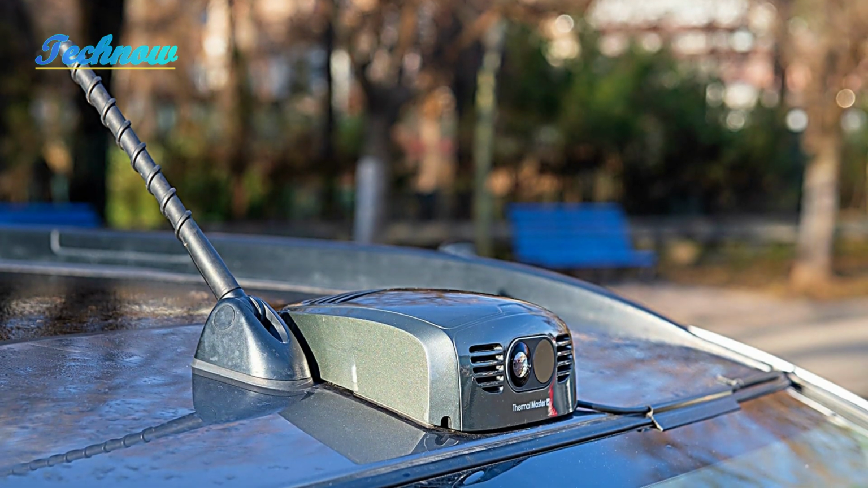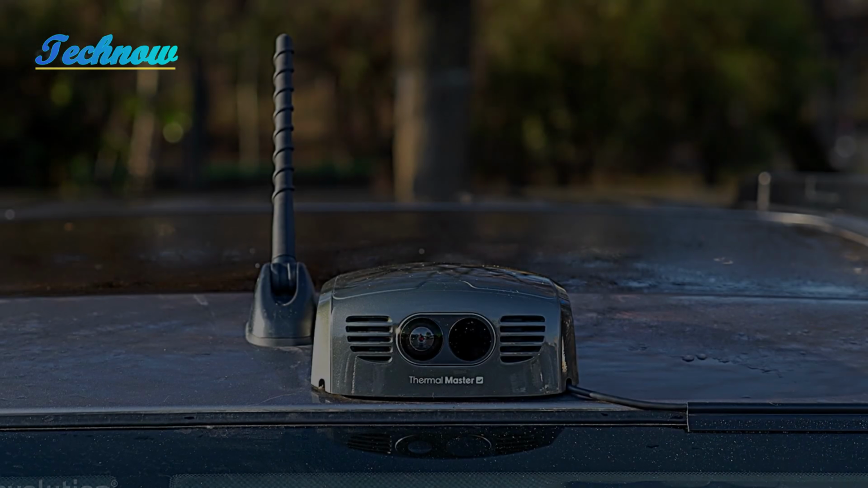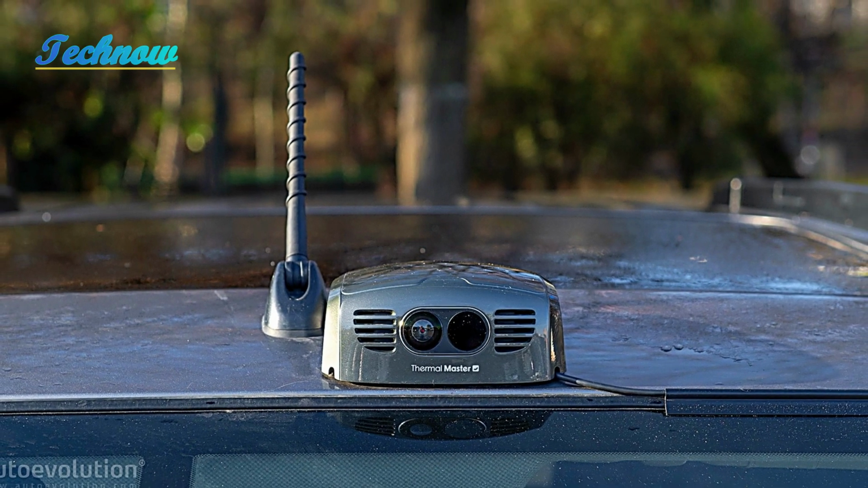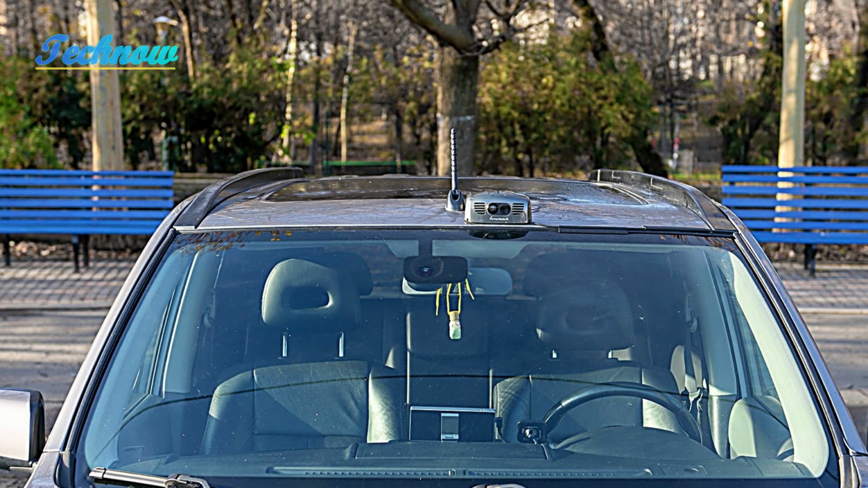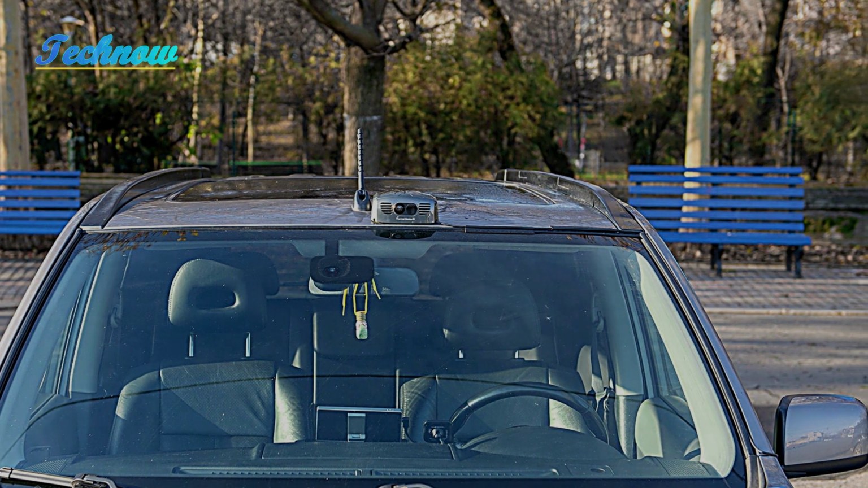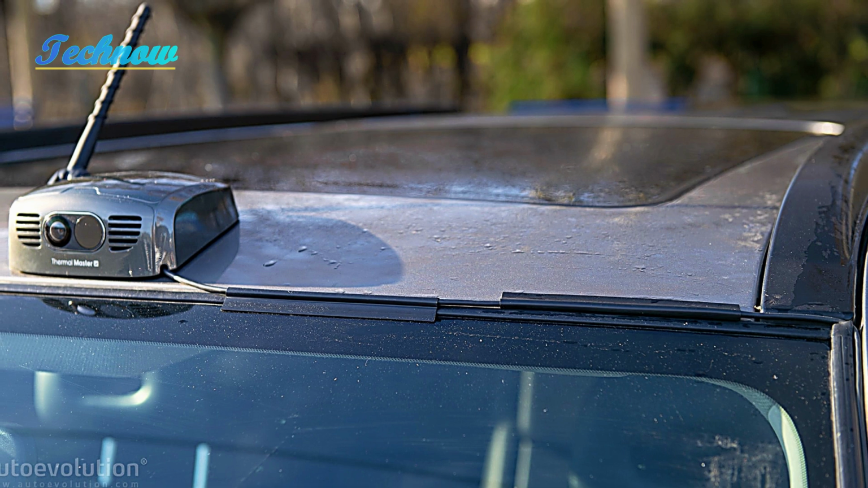The NV300 Max is a simple, yet clever design that attaches to your vehicle either on the hood or the roof. It's a bulbous little gadget with a large thermal lens that detects heat signatures in the environment around you. After participating in a highly successful crowdfunding campaign, Thermal Master has now made this innovative technology accessible for everyday drivers, offering it for around $500. But is it all it's cracked up to be?